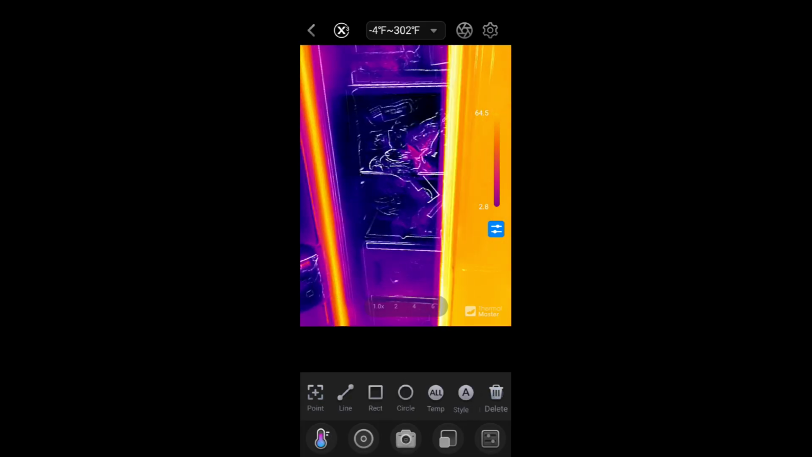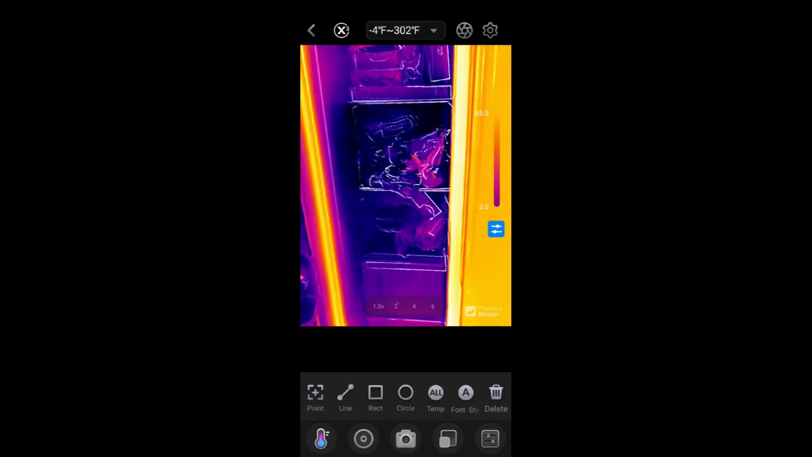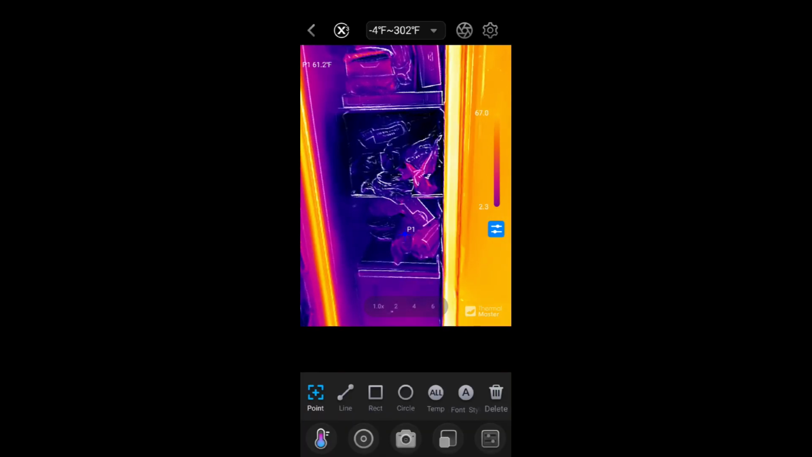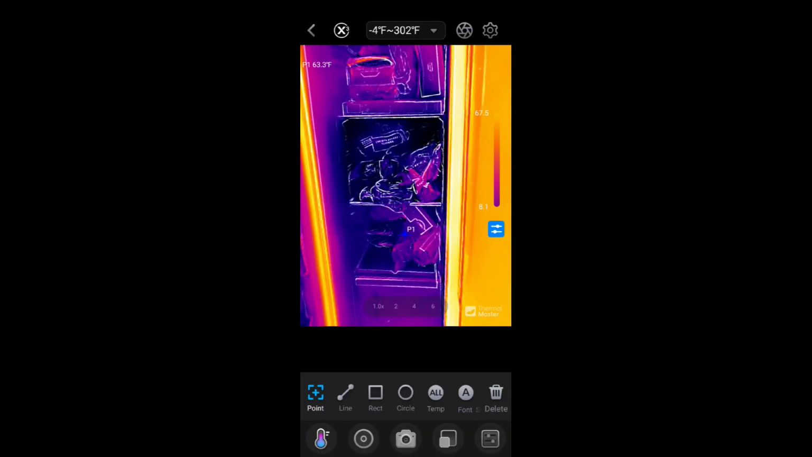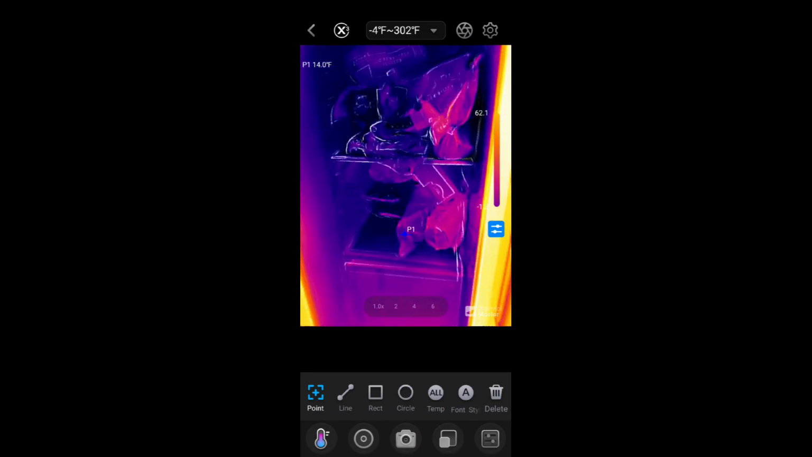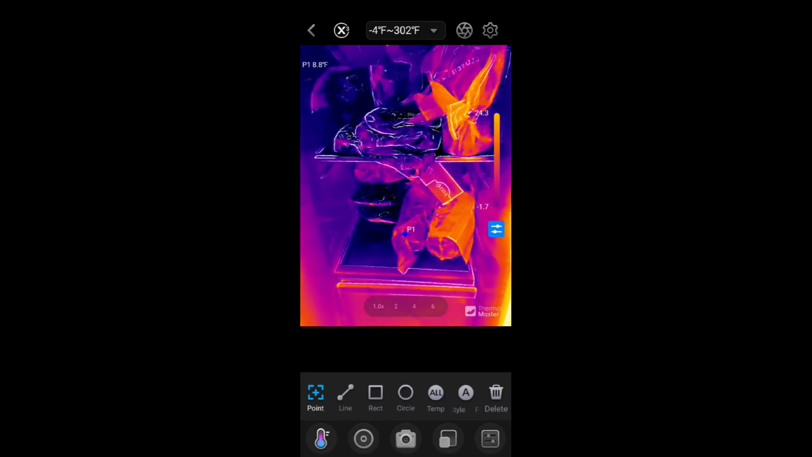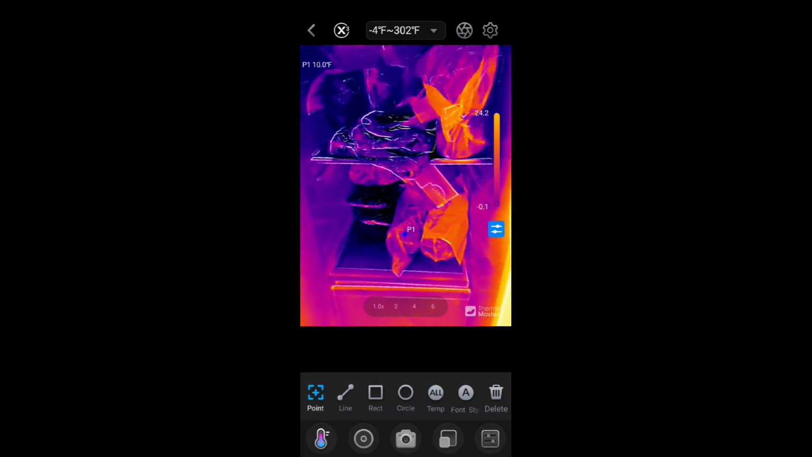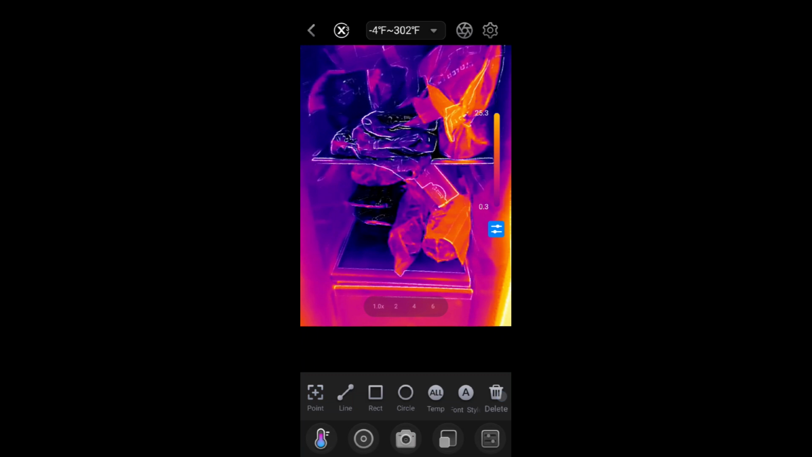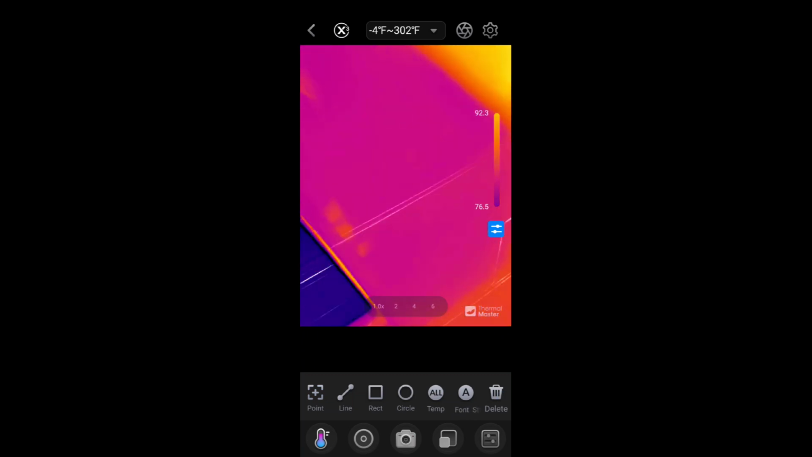I'm going to go back here. I'm going to delete that point. I'm going to make a new point right there. I'm going to hit that shutter to refresh. And now once that calibration is done, and I move in, it tells me the temperature of that freezer. Right up there, P1. It's giving me the temperature. I delete that, and we're back to just normal use.